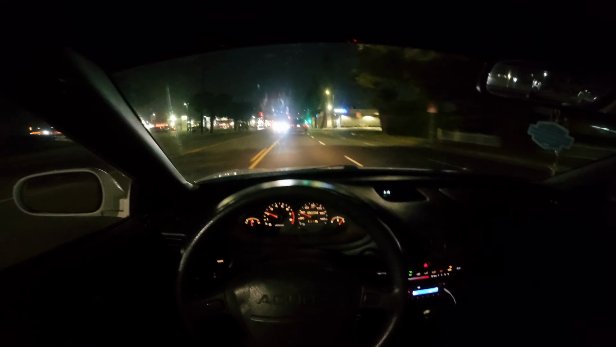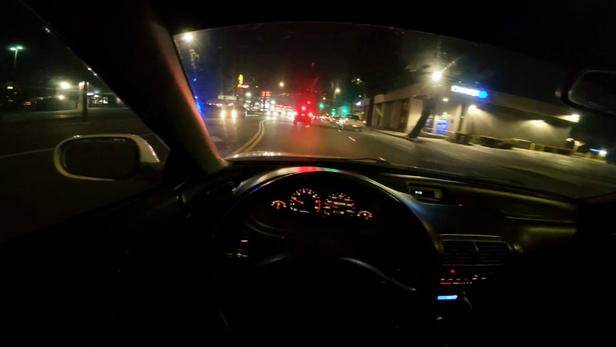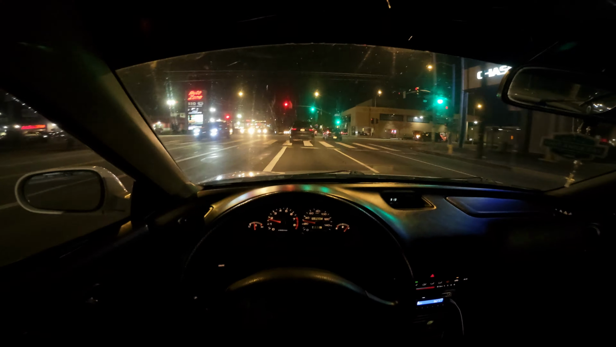Motherfucker drives with no lights. What are we doing? Oh my gosh.